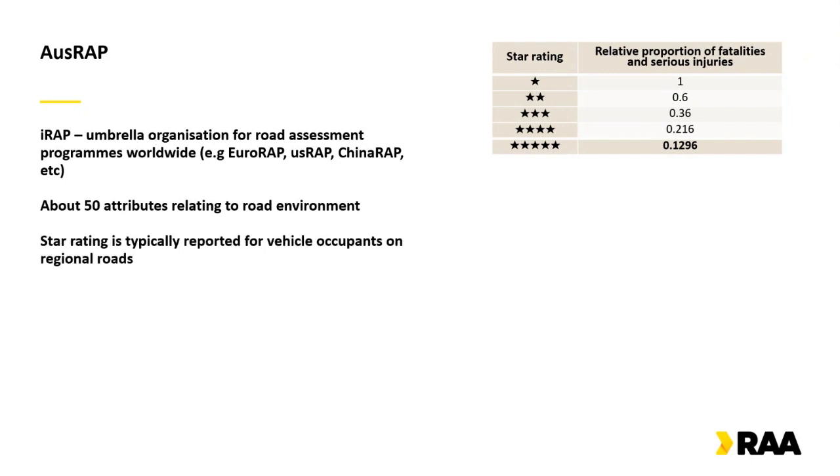So star ratings are typically reported for vehicle occupants on regional roads, but there's also capability to produce a star rating for vulnerable road users: cyclists, motorcyclists and pedestrians on roads where they are present. So it's not just a vehicle occupant rating, but that is the one that's most commonly used in Australia. But in countries where motorcyclists are the predominant form of transport, that's a more useful tool.